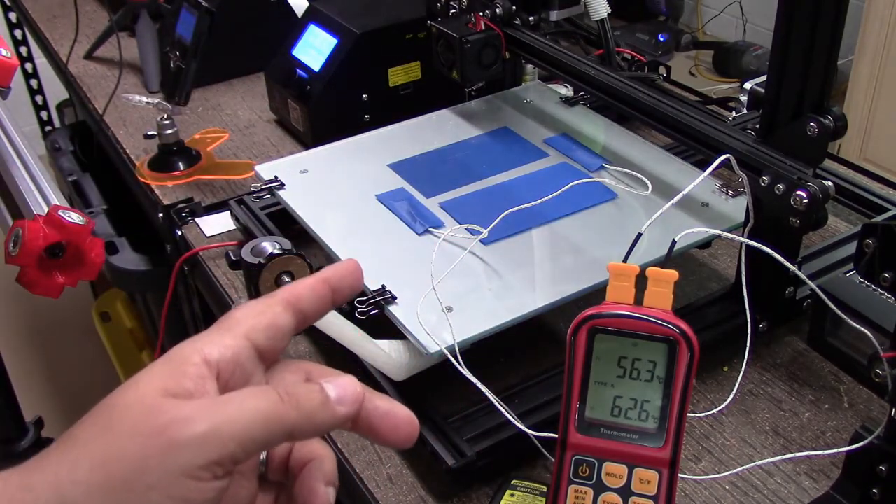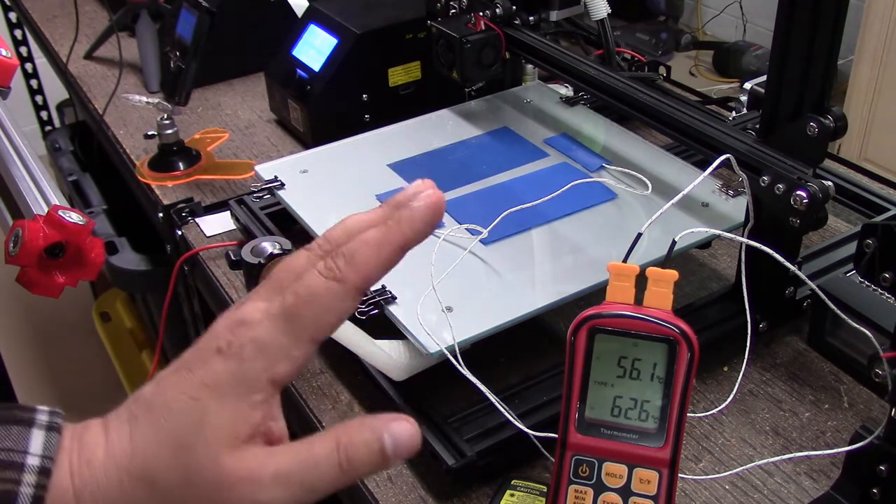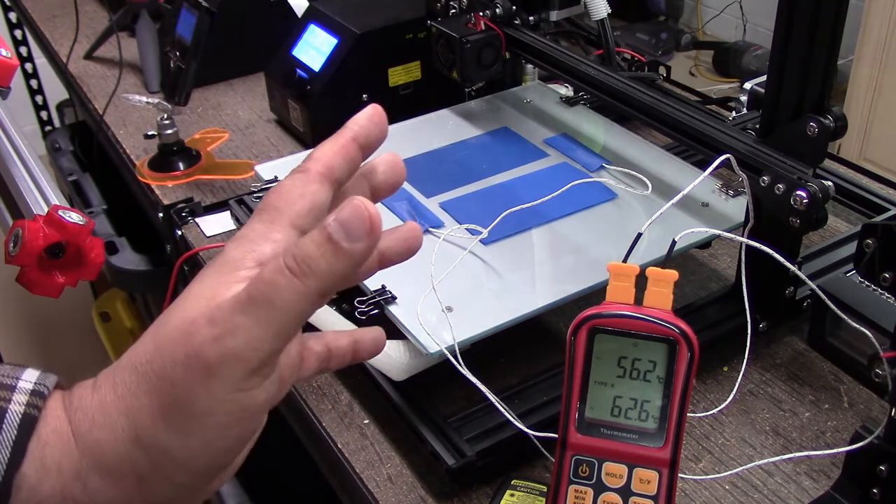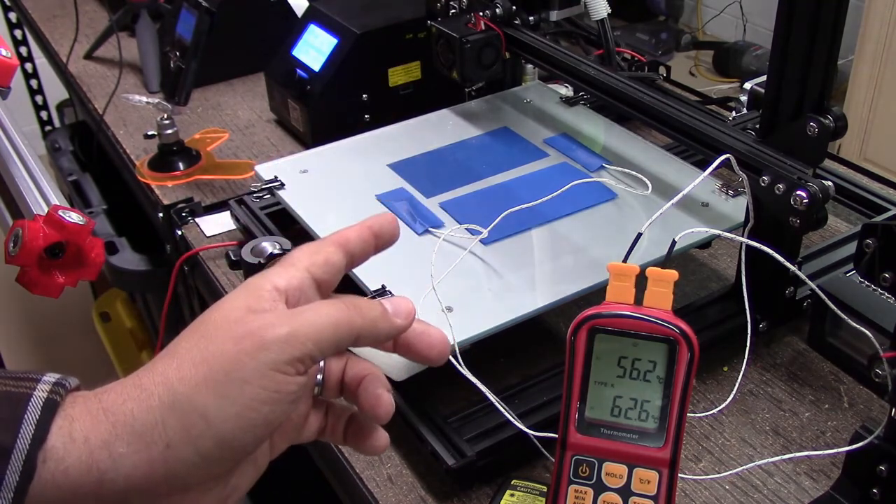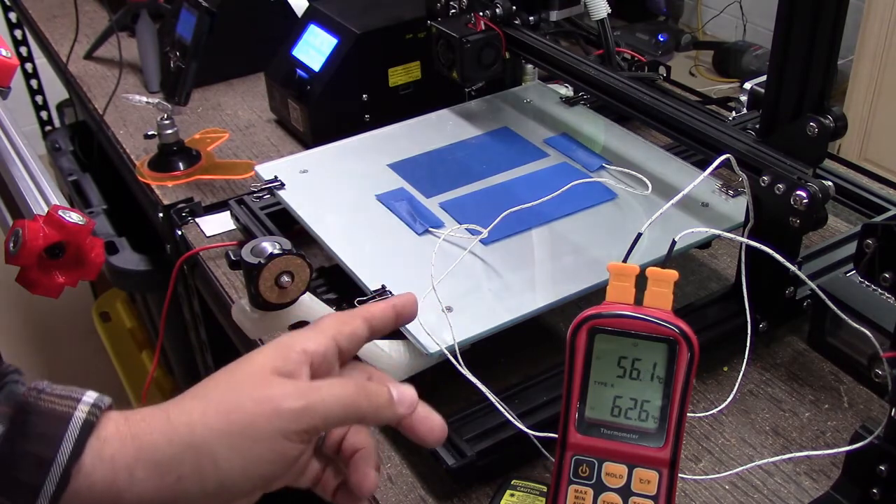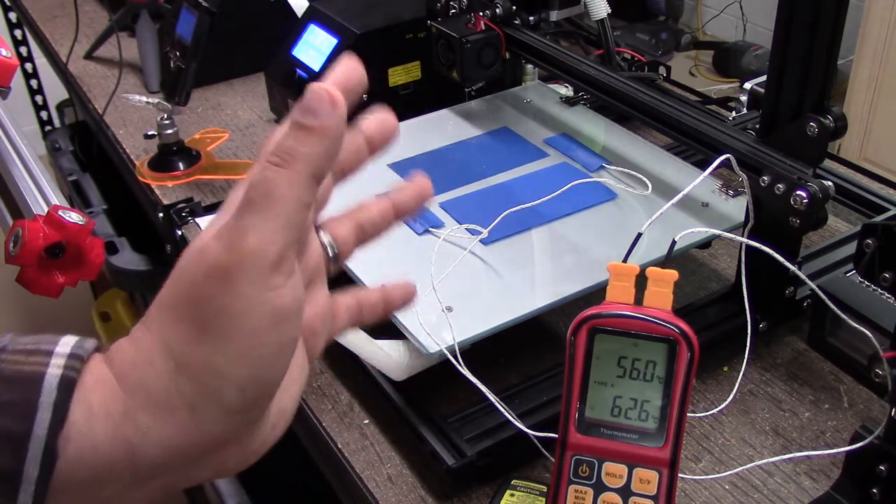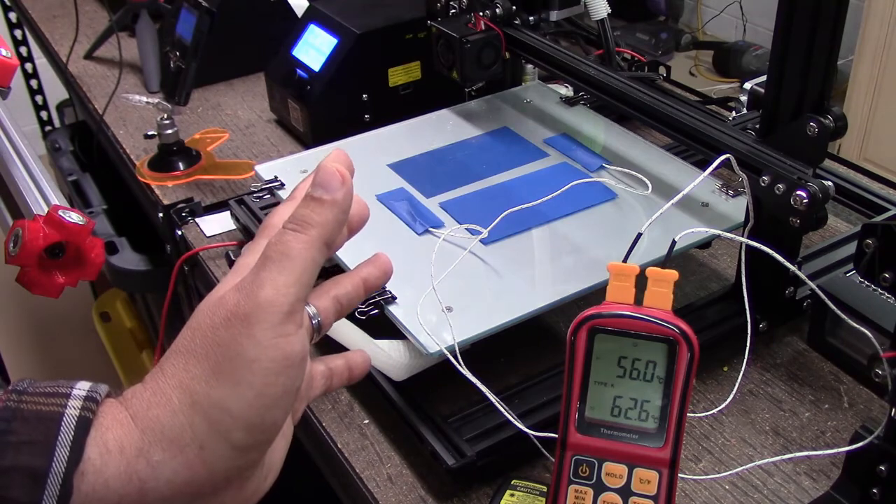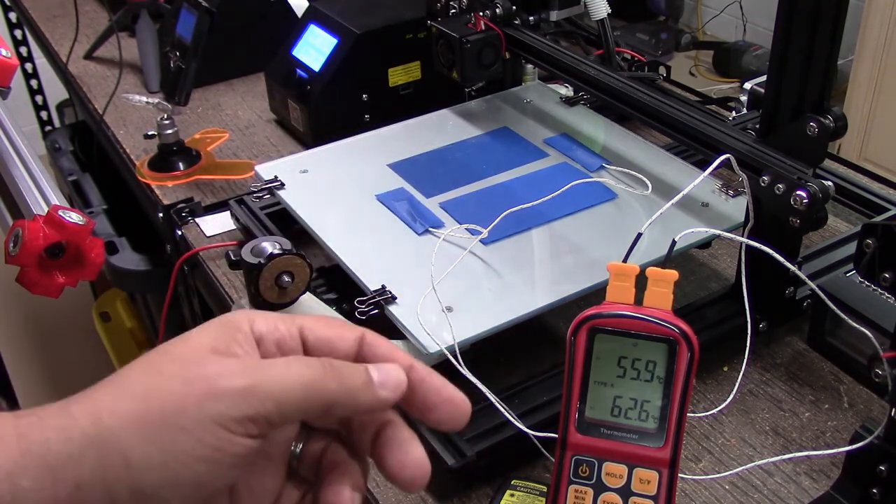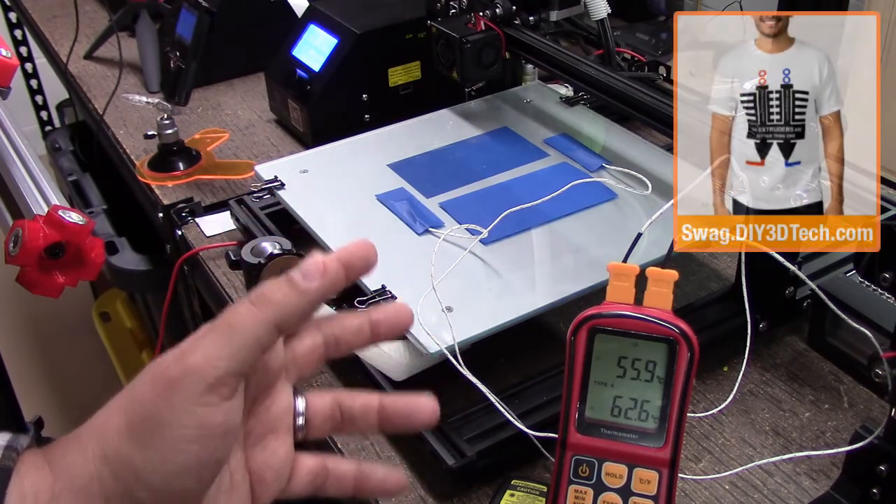Hopefully you found this interesting, and educated yourself a little bit about how the heat transfer happens in the bed. And again, I'm doing this on the larger CR10 bed because I think you're going to have more play in this because the bed is so big. However, this is applicable to all 3D printers. It's just going to be the size and variance that's going to change.